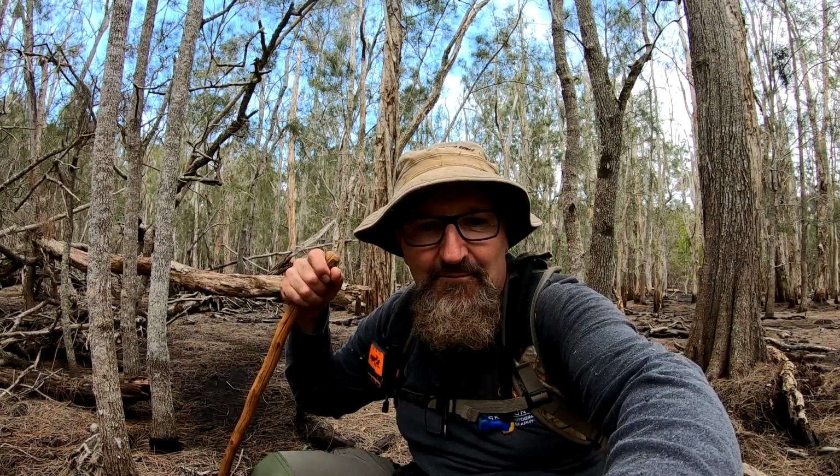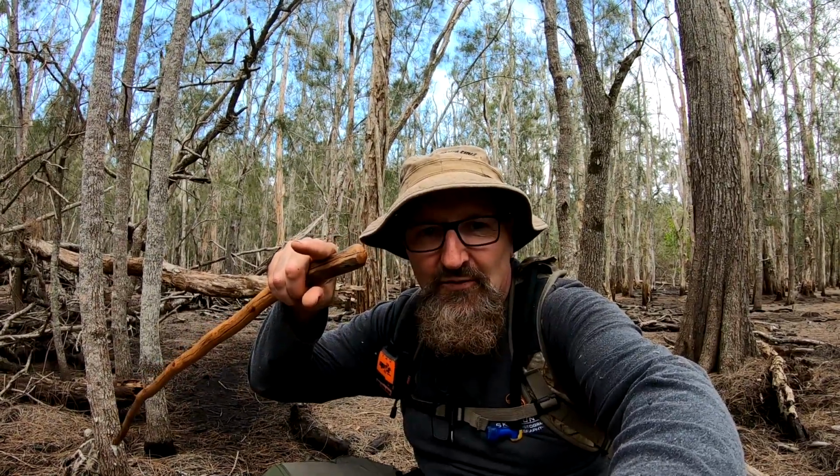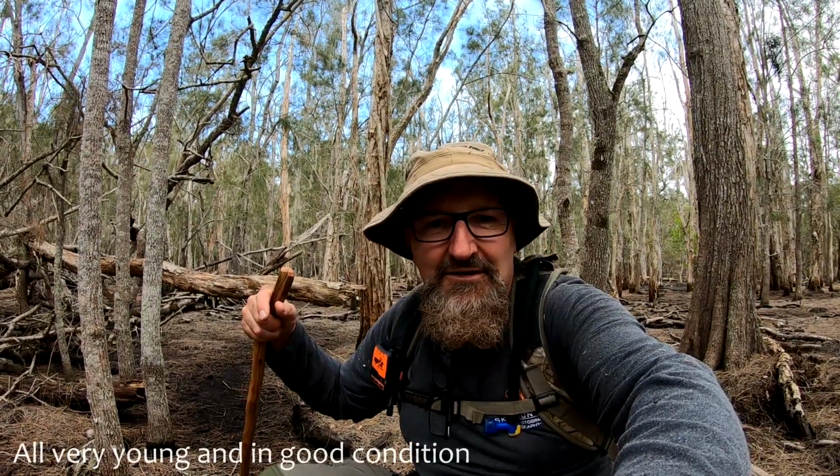It had no idea I was there, so I was trying to get my phone out of my pocket and use the zoom, and then another 3 pigs were coming, feeding straight towards me. The furthest one would have been 40 meters away. They had no idea I was there, and I'm filming and thinking this is going to be awesome.